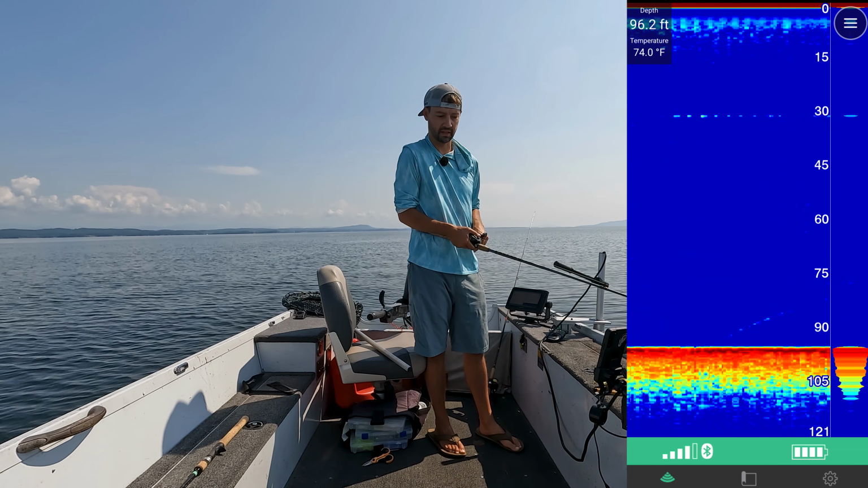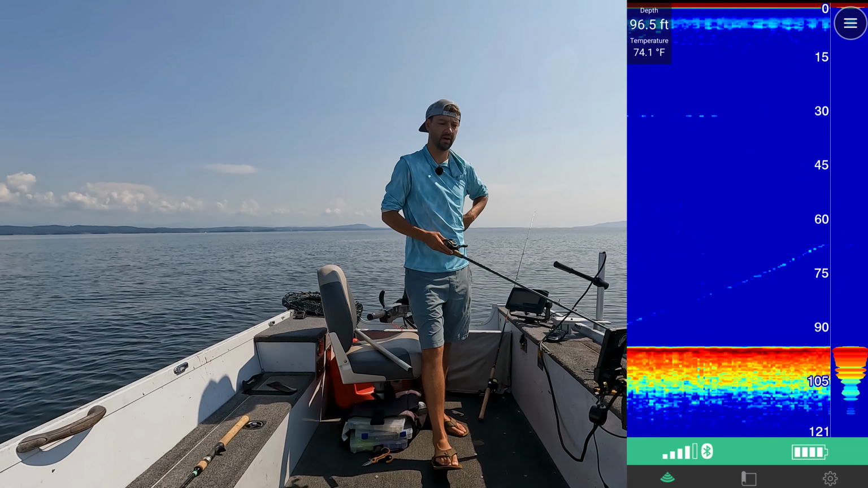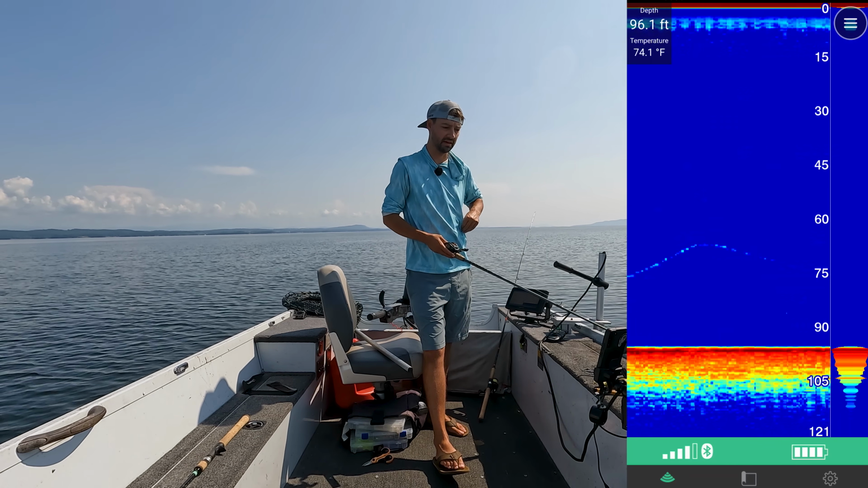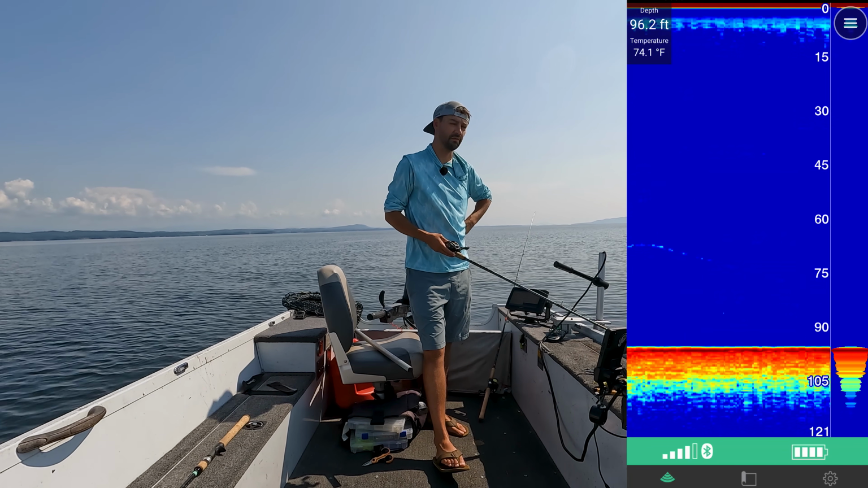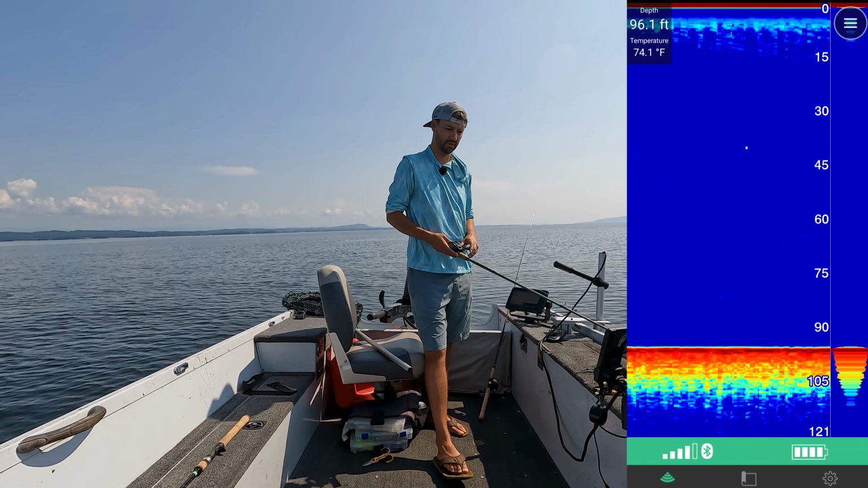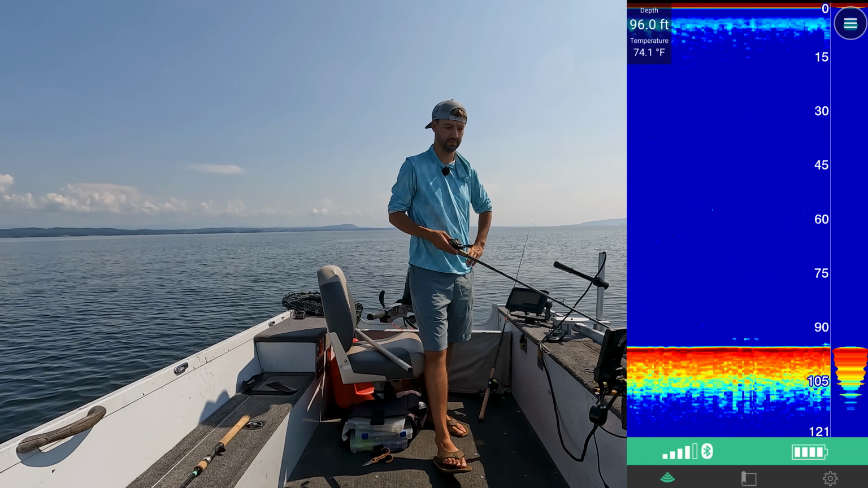Now, if you want to spend a little bit more money, I would suggest the Striker 4 ice fishing pack, which has the cable that hangs in the water and stuff like that. You'd have to have a lot of ice for this thing not to shoot down through the ice, like run into the side of the ice, for example, as an issue.